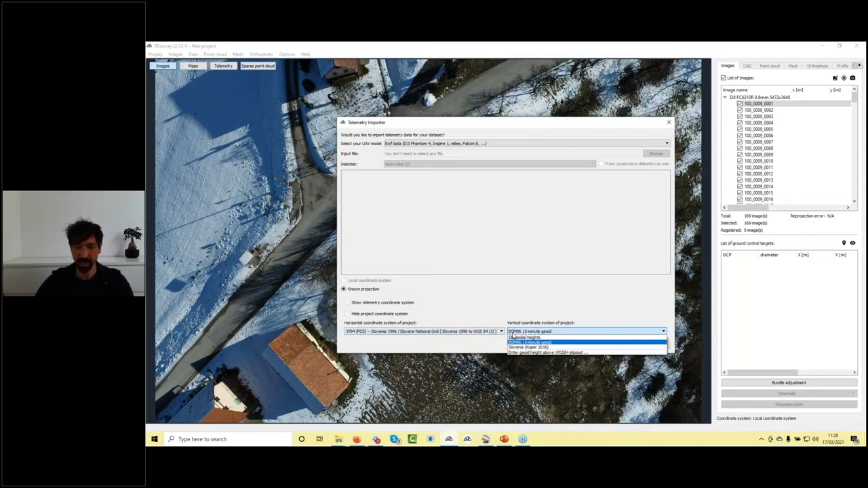In addition, I can select also my geoid model, because we have an RTK drone with 1 centimeter precision of images. It's great to have also an accurate geoid model. 3D survey supports most of the local geoid models. What's the approach? Send your local geoid model to support at 3dsurvey.si.